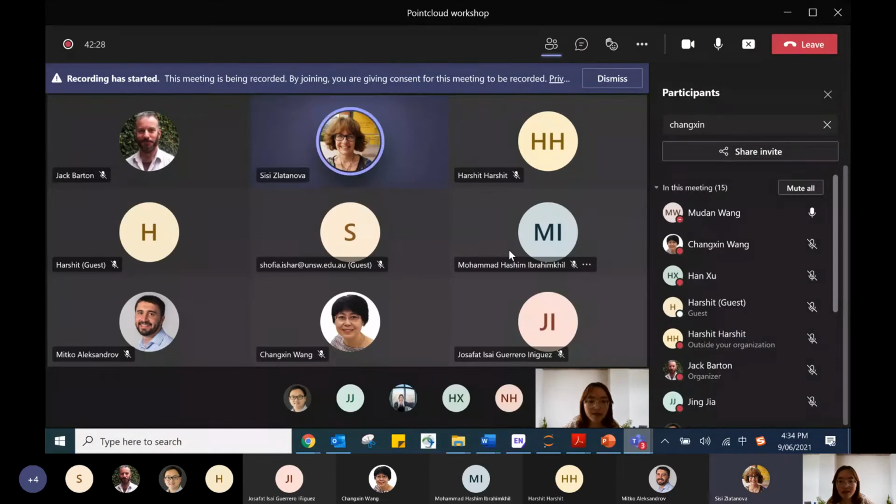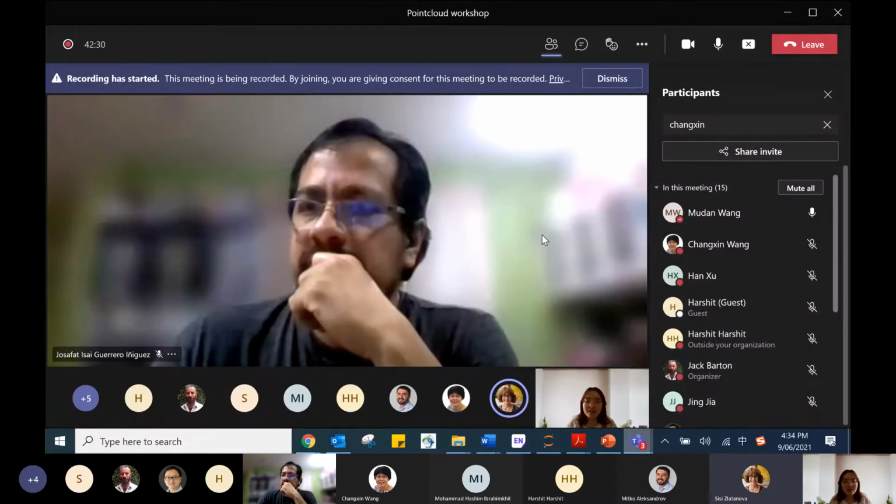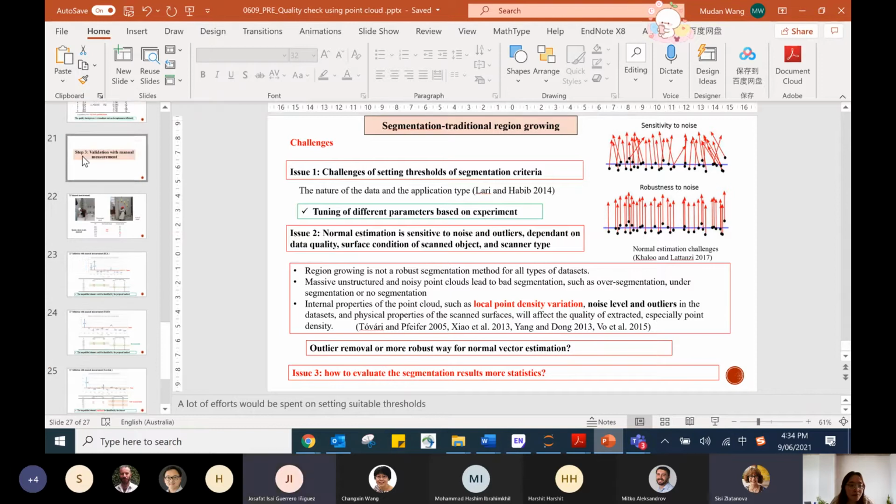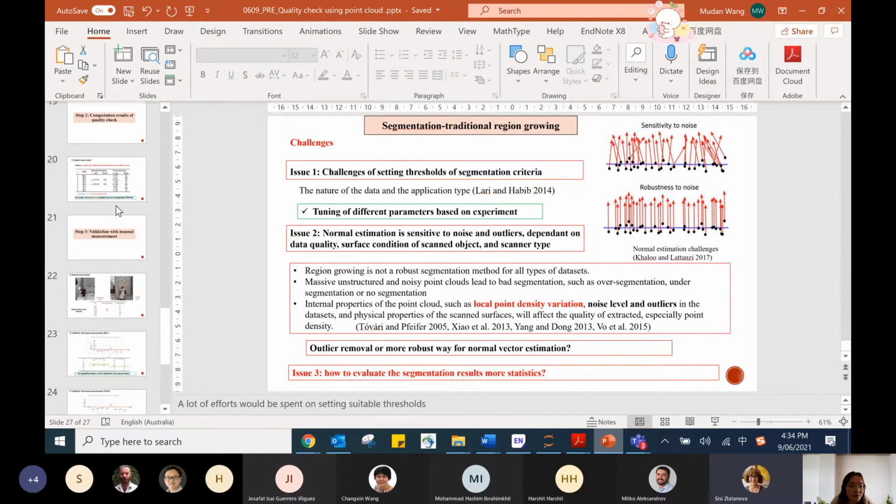Thank you very much, Mudan. Very nice and very clear presentation. Actually, your results are quite interesting. If you go on this comparison between measurements and segmentation of the point cloud, slide 23 or 24, yeah, 23, for example.